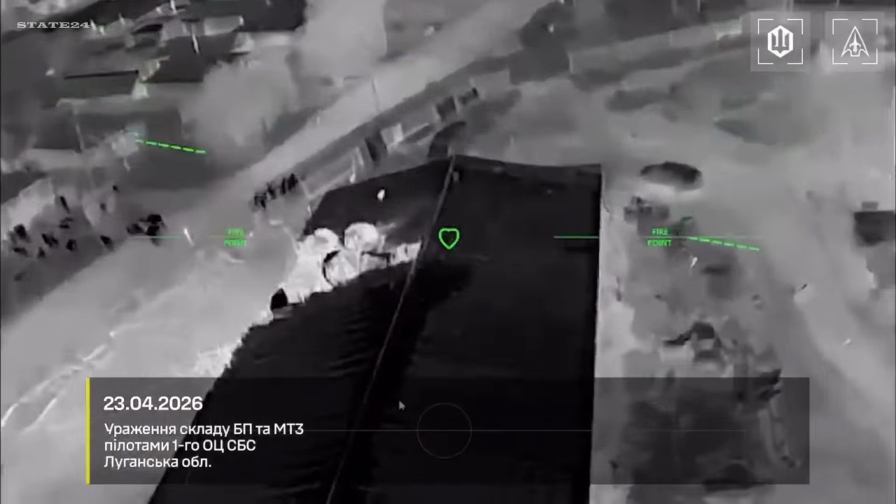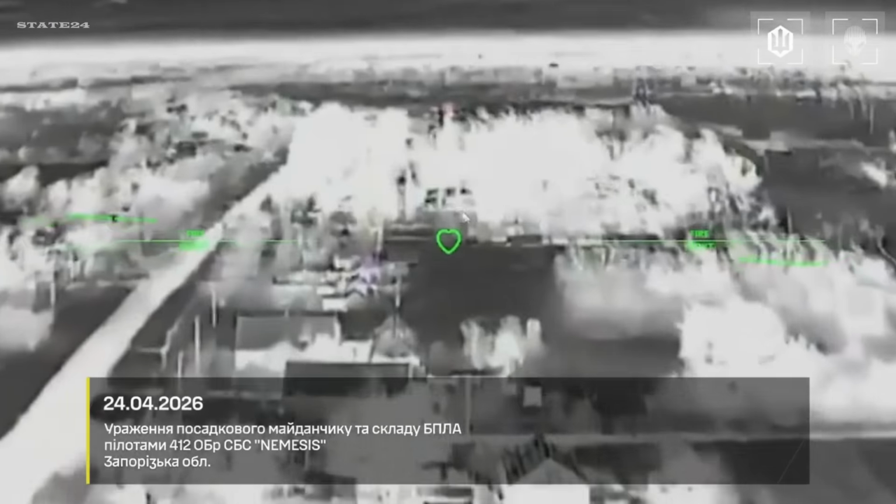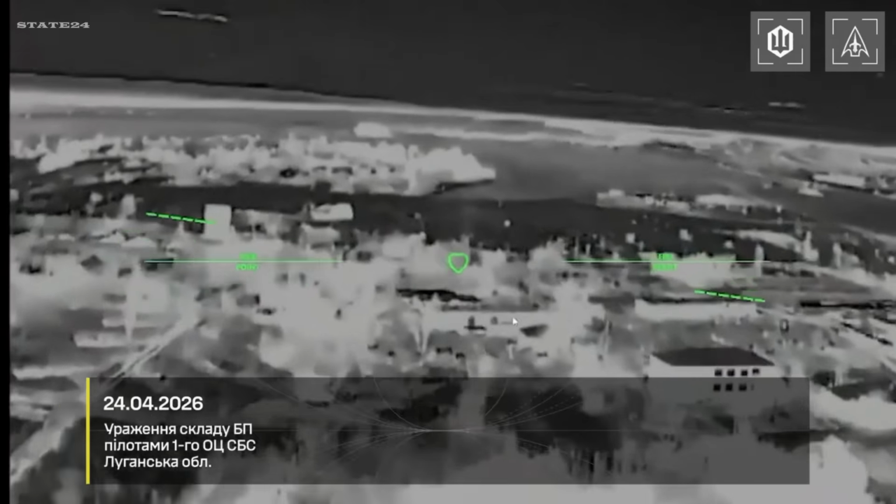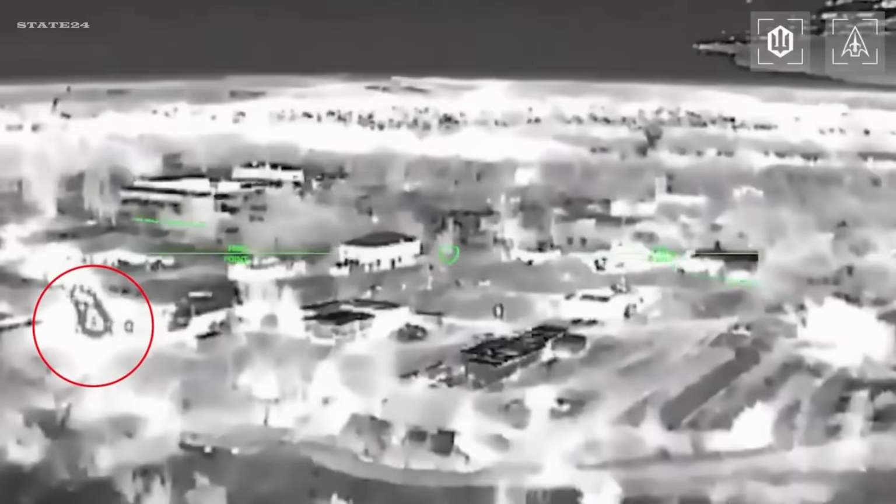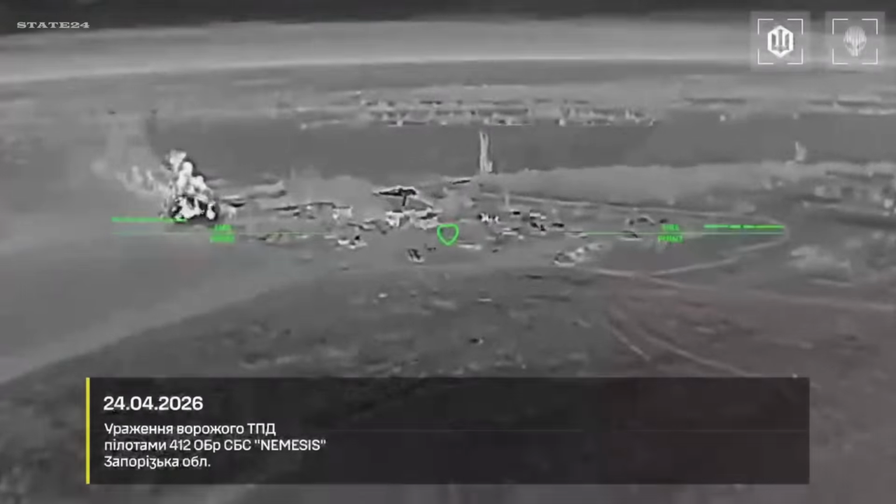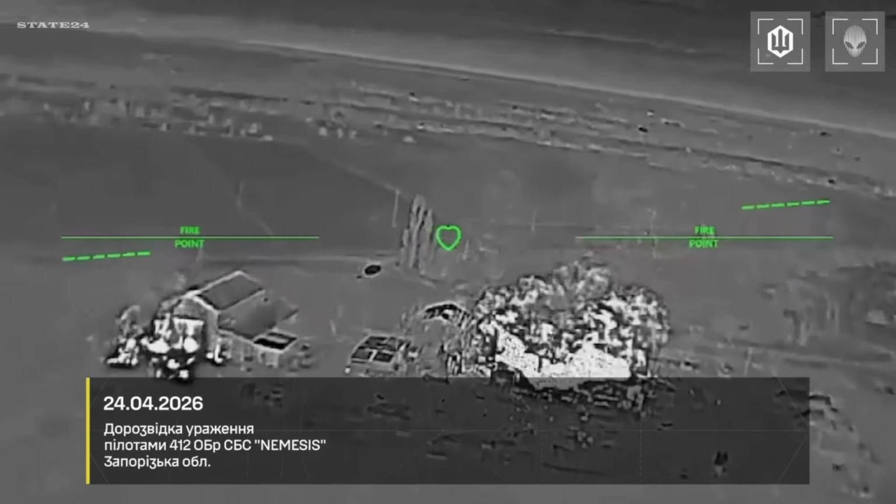Even railways and fuel routes are no longer safe. The deeper you go, the harder it becomes to maintain the fight. Ukrainian drone forces are scaling this strategy rapidly, striking hundreds of targets in operational depth in just weeks. This is no longer just frontline warfare. This is a war where distance no longer guarantees safety. How do you counter an enemy that can reach you anywhere?